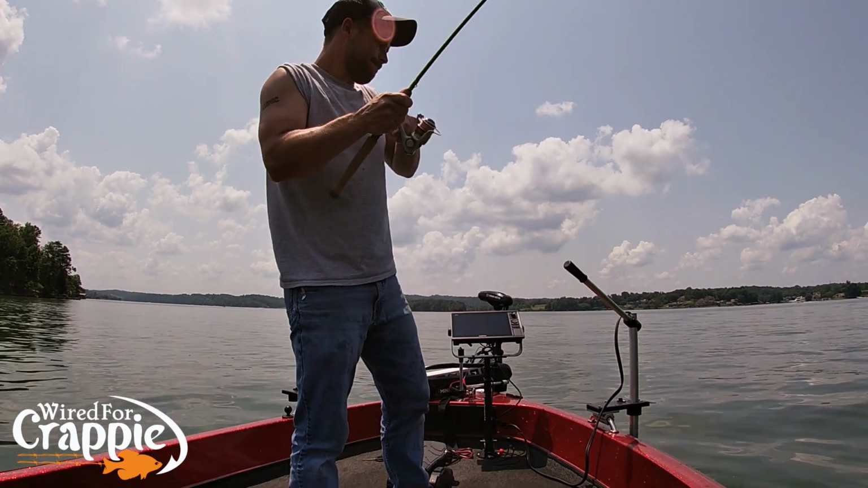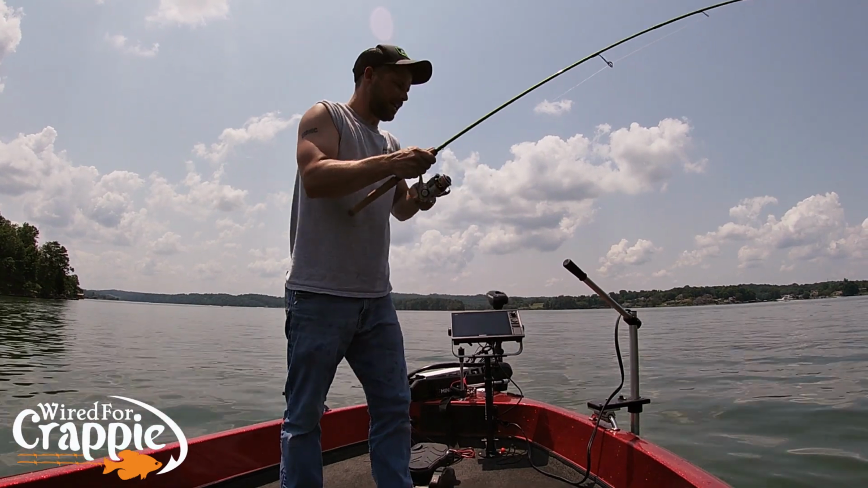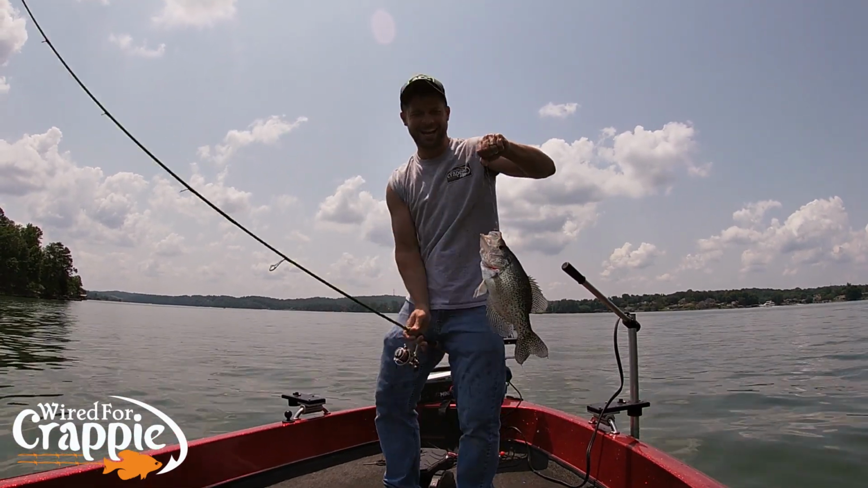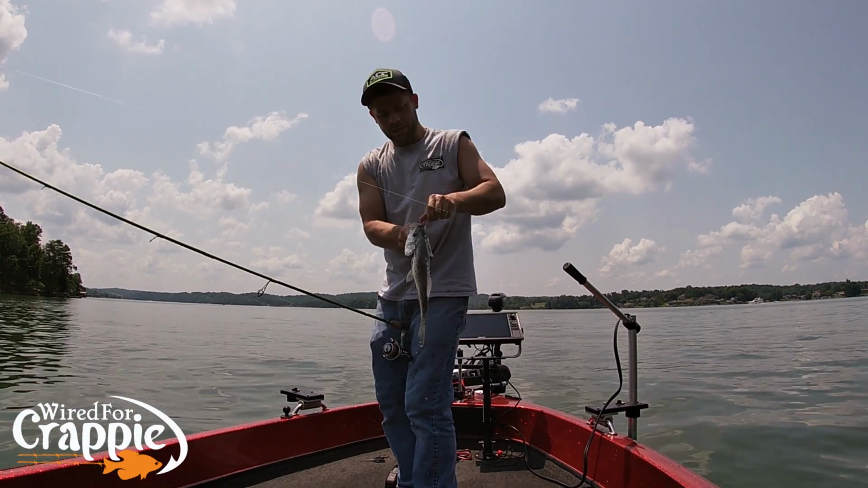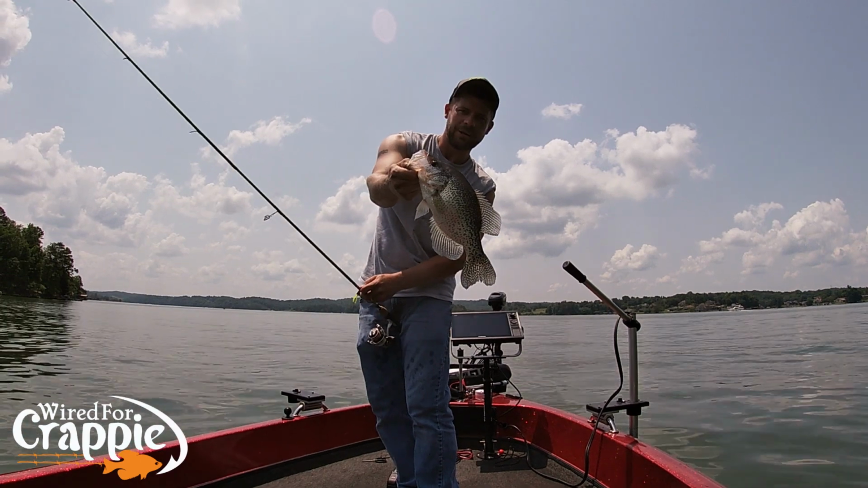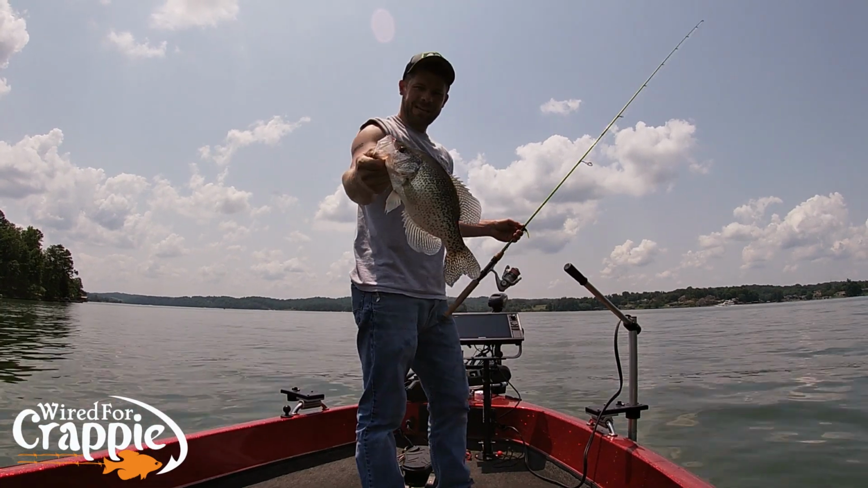There's one. Good fish right here, guys. Big fish. Oh! Yeah, boy. That's what we came looking for today. That's what I'm talking about right there. Big old black crappie.